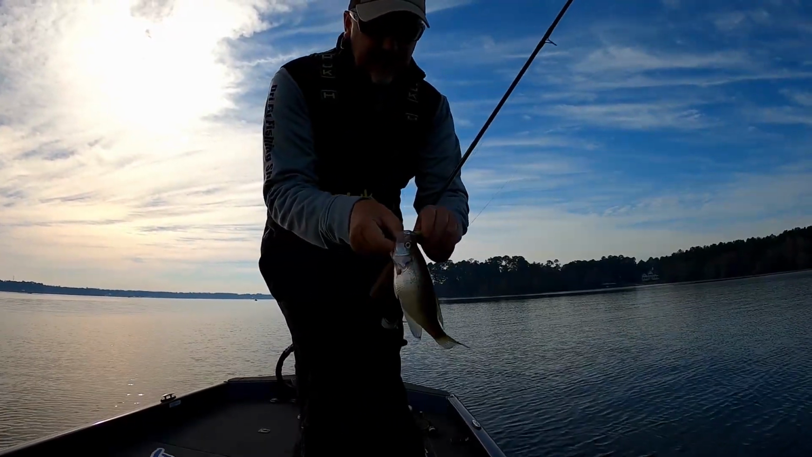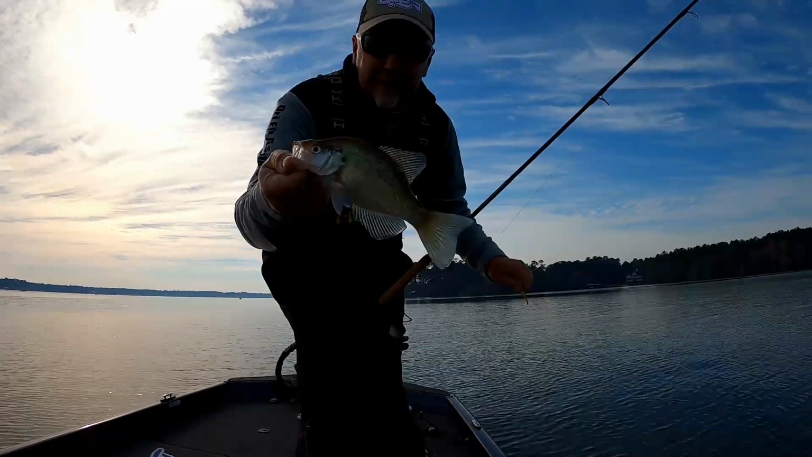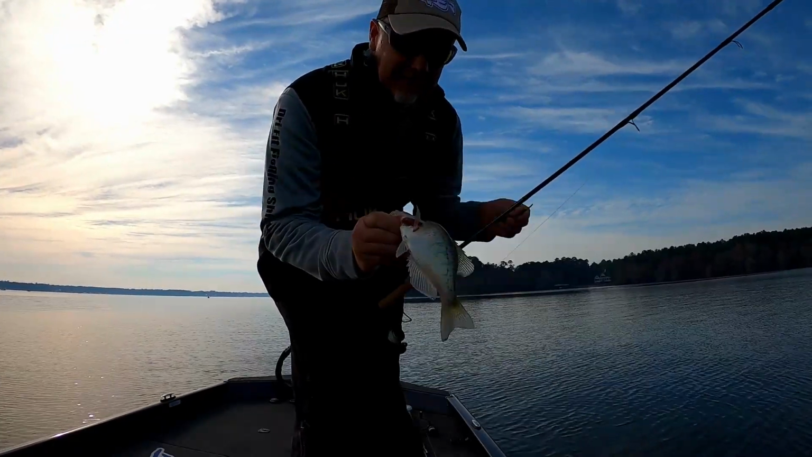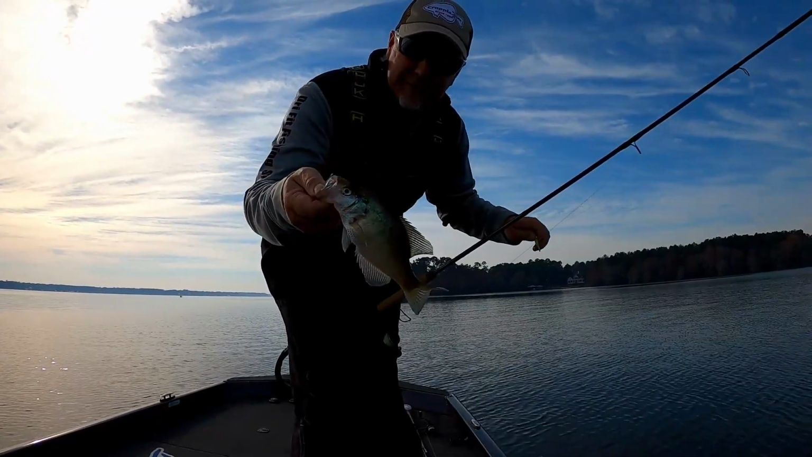Guys, I'm not slaying the big crappie, not even really seeing any big crappie, but that right there is officially my second actual white crappie. How about that? It's worth the drive just to accomplish that goal, guys.